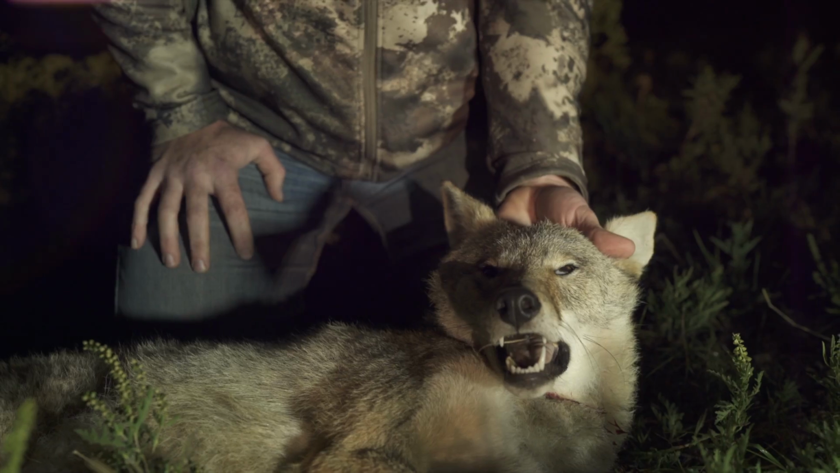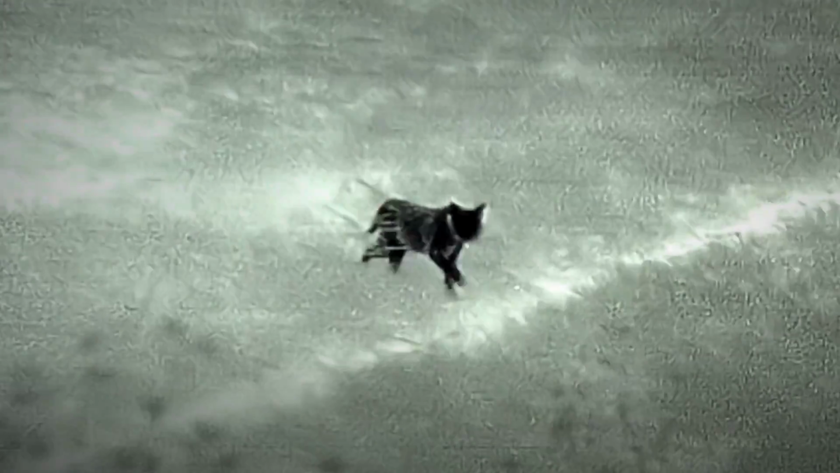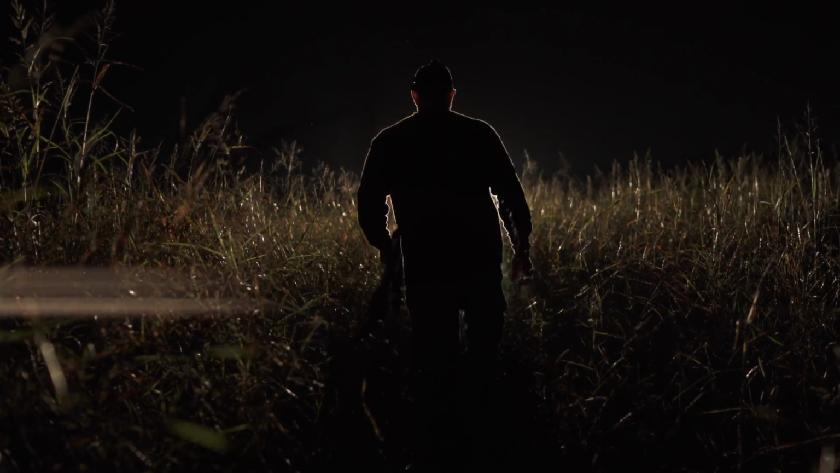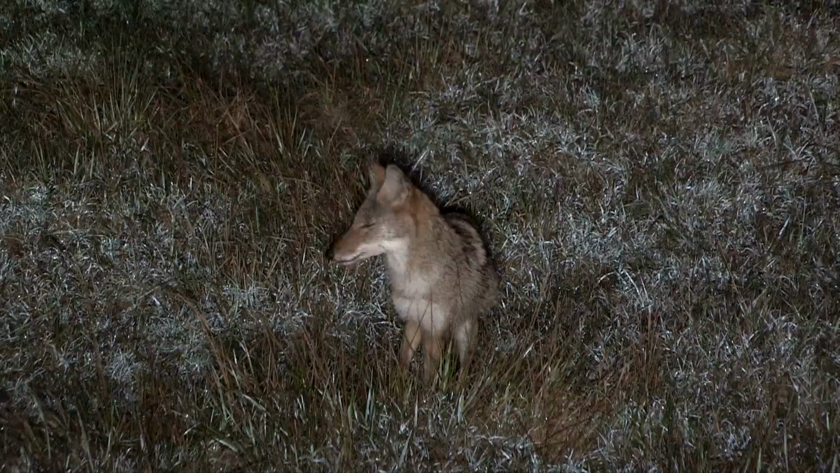The night is the one true side of hunting left yet to be explored. And as far as I'm concerned, there's no right or wrong way to hunt at night. All we did is take the funnest sport on the planet, and we did it our way.